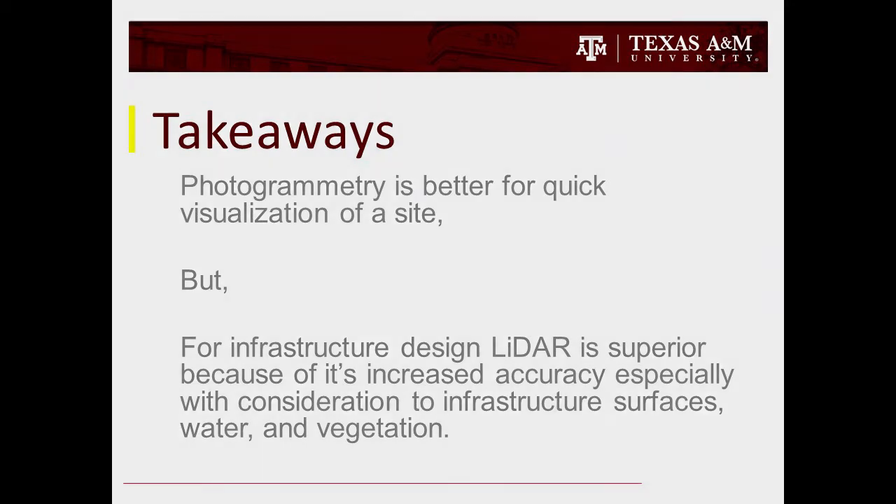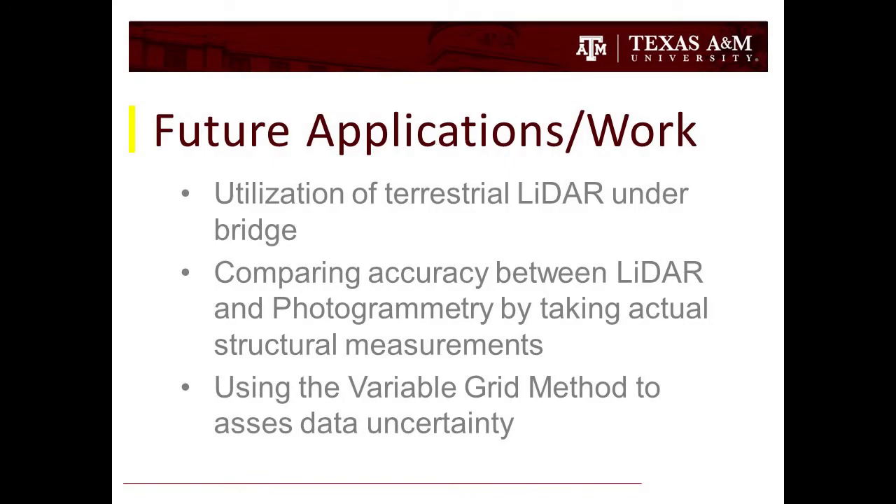As far as the future of our work goes, there's a lot of things that could be done. We haven't even begun to utilize the terrestrial LiDAR set that we have from under the bridge. That could be used for a ton of different applications. We could also compare the accuracy between LiDAR and photogrammetry by taking actual structural measurements on the bridge.